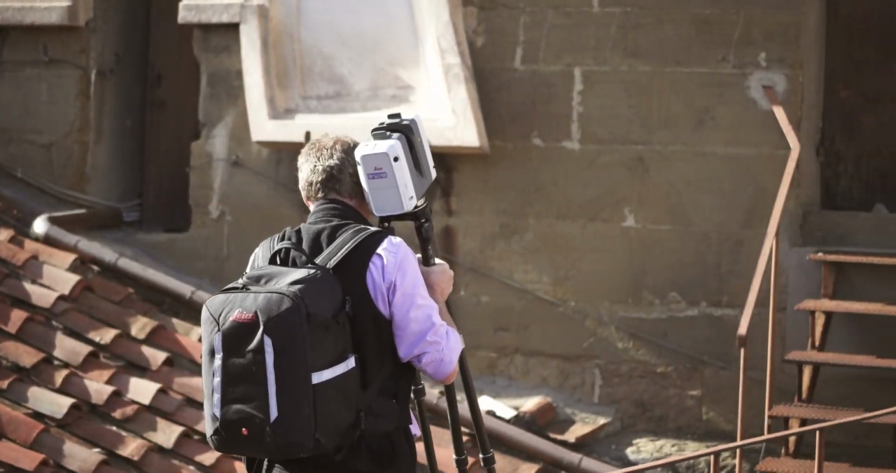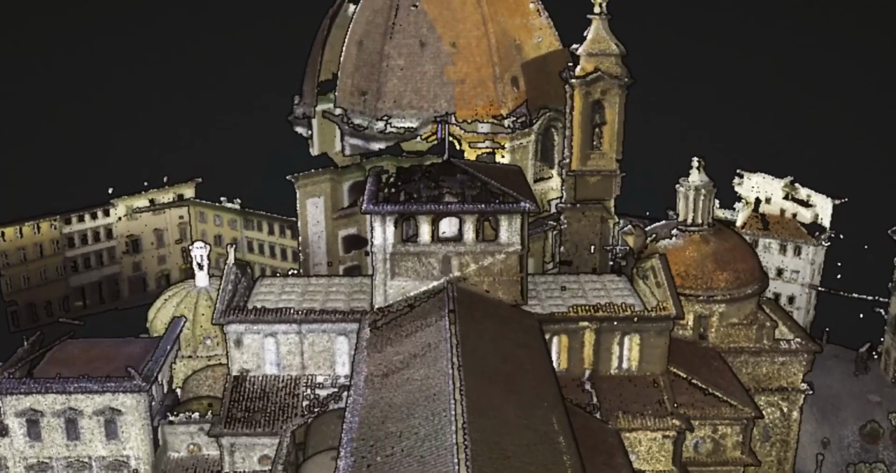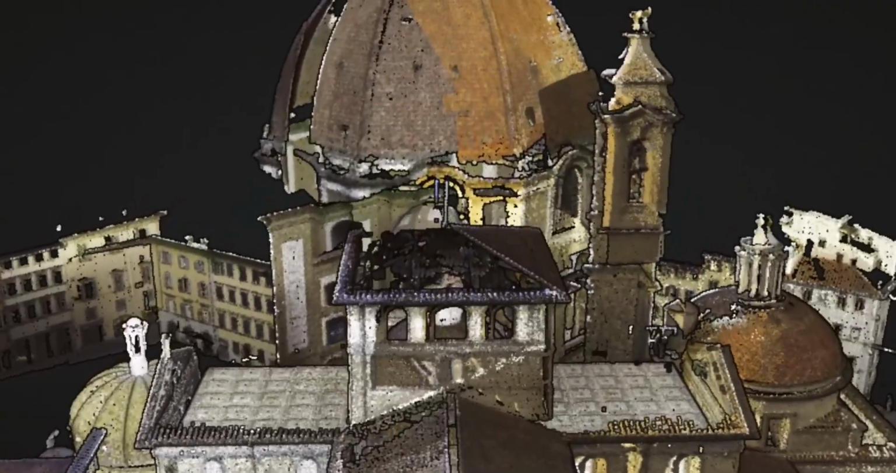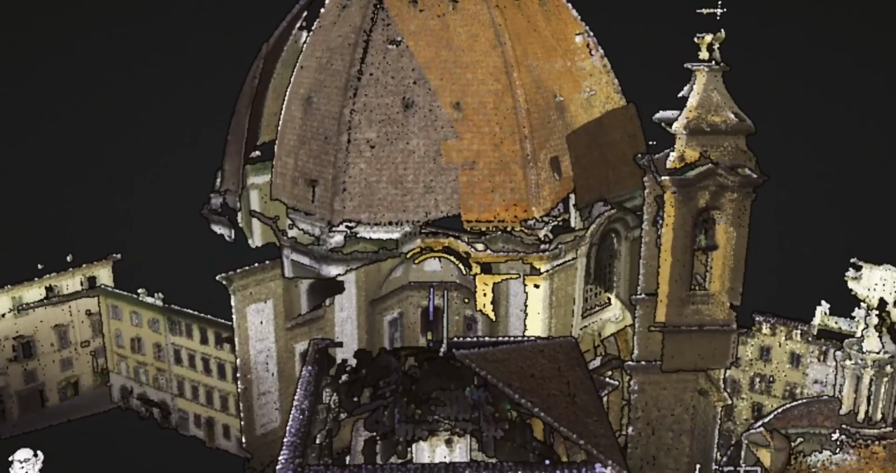And then we'll use Cyclone Register 360, the software package provided by Leica, to begin the editing process of removing things that are extraneous. That process takes longer than you might realize. There are some moments where you've done a project and there aren't very many things you need to eliminate, so you can just do the editing process with the entire project as a whole entity.